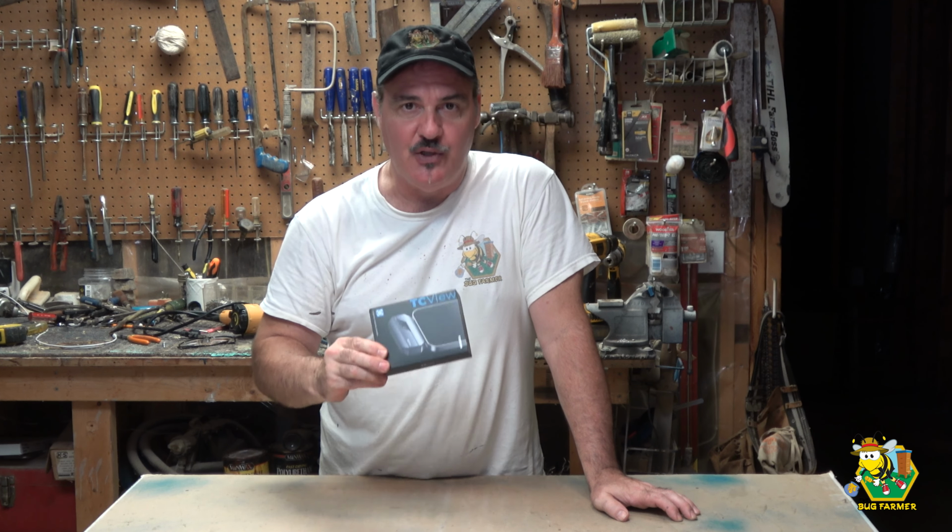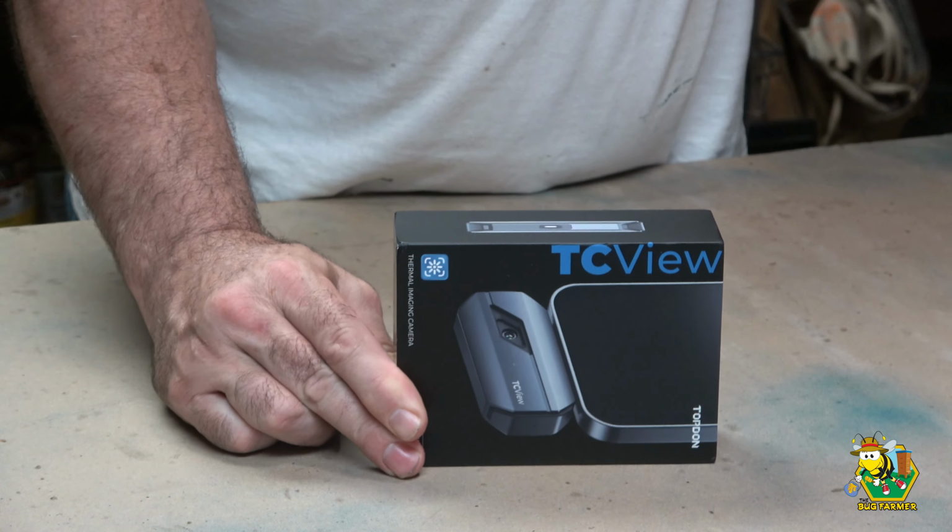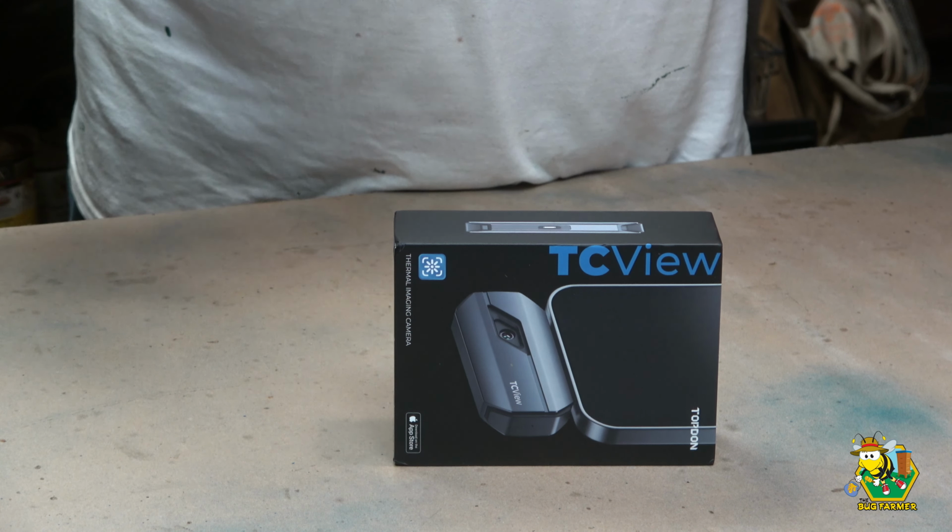This is the TOPDON TC View thermal imaging camera. When I was provided with the opportunity to show this to you, I just jumped at the chance because I knew that this was something that I was going to need this next year.